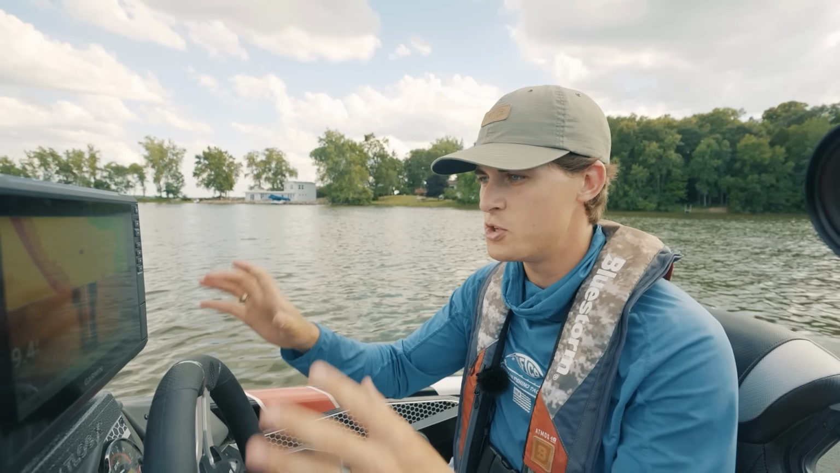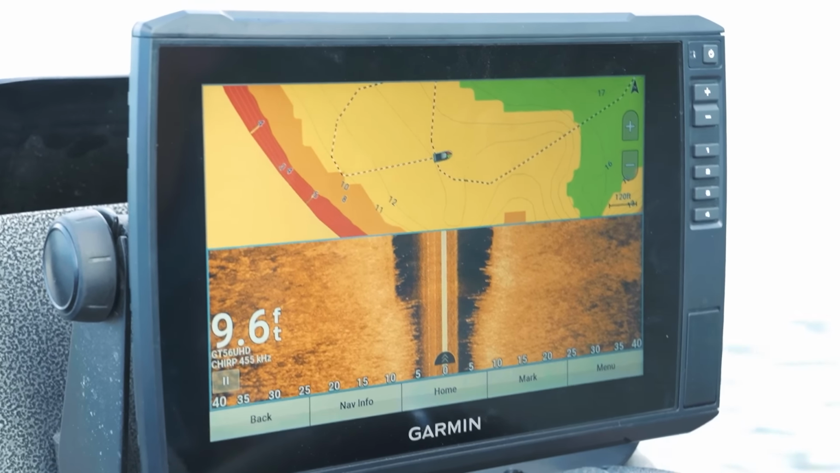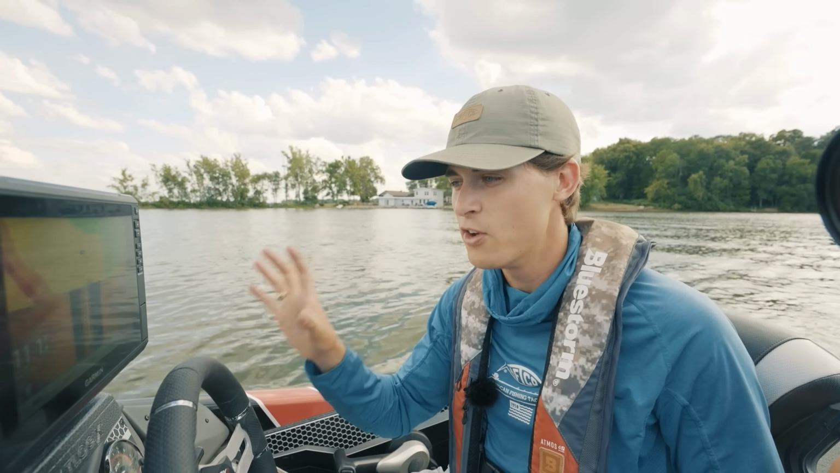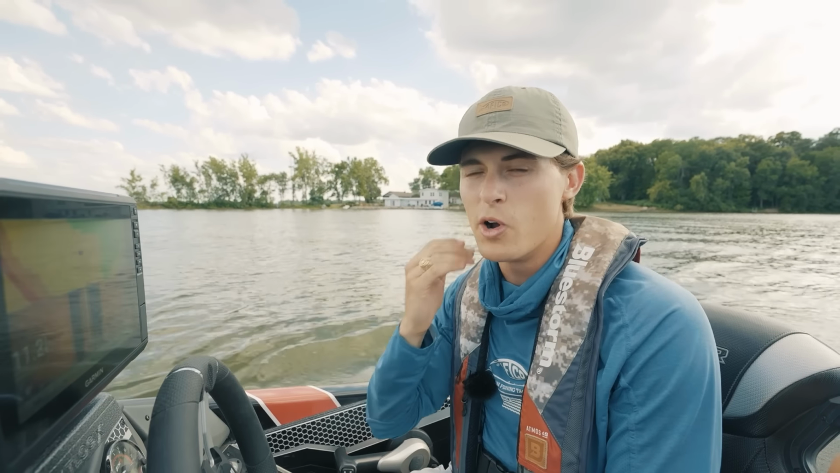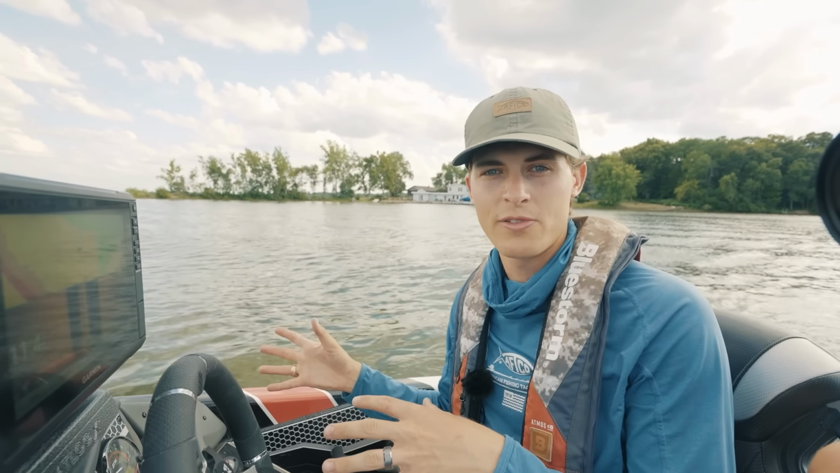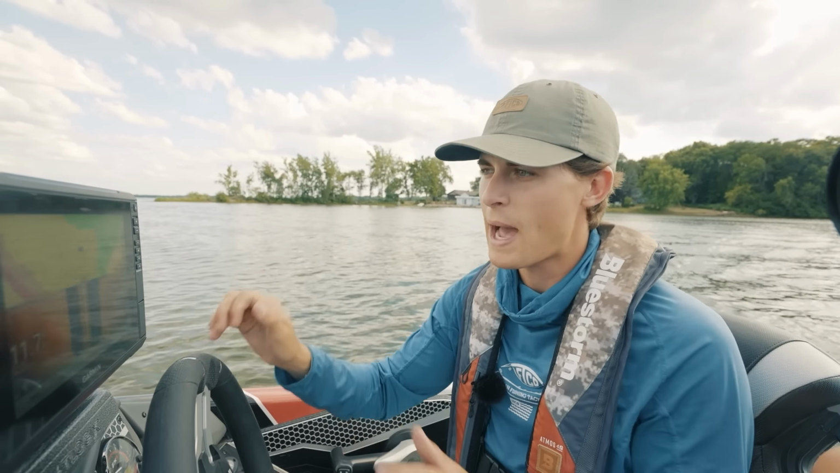But I like to have, as you can see, a good clear image from just side scan and mapping. And the main reason why I don't run down scan or traditional is because you're not going to see many of the fish that you graph on side scan and grass. You're mostly looking, like I said, for irregularities. That way you can fish those areas to find out if the fish are in there. So this is my general mapping setup for grass.